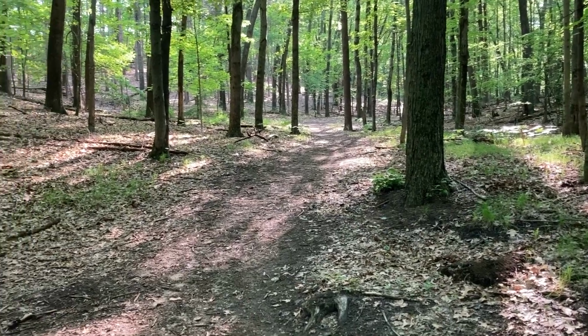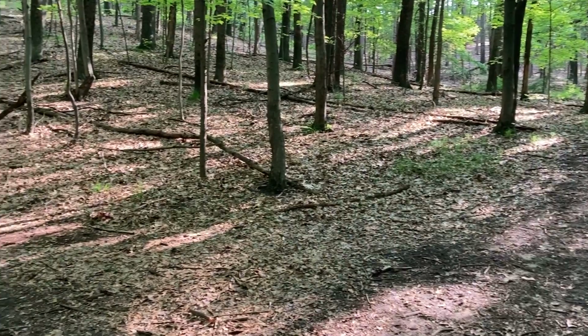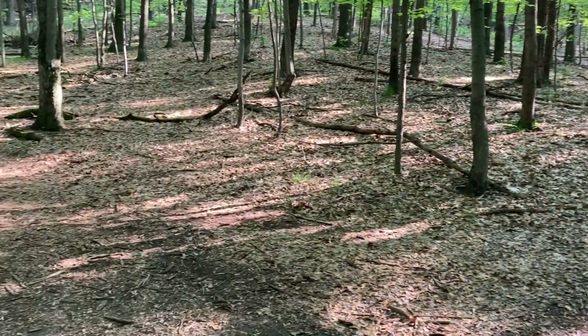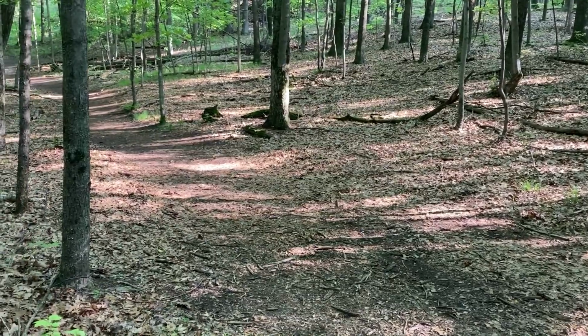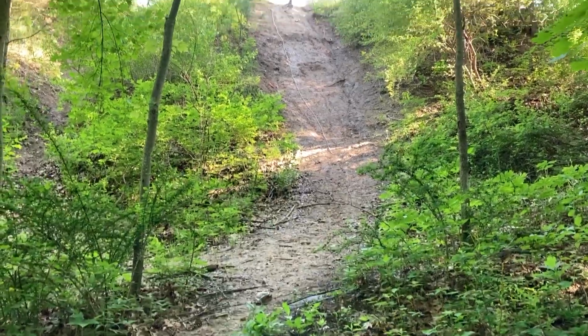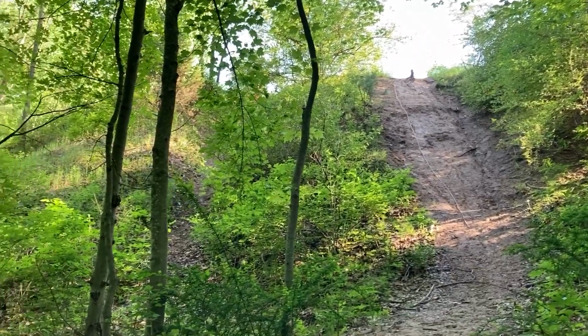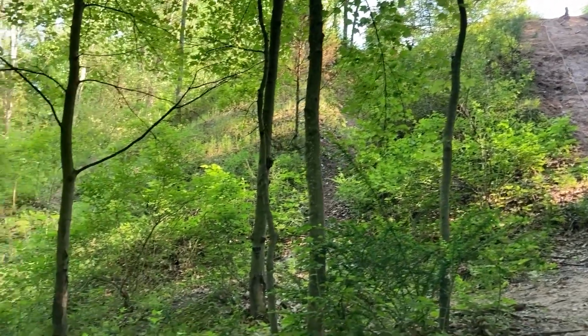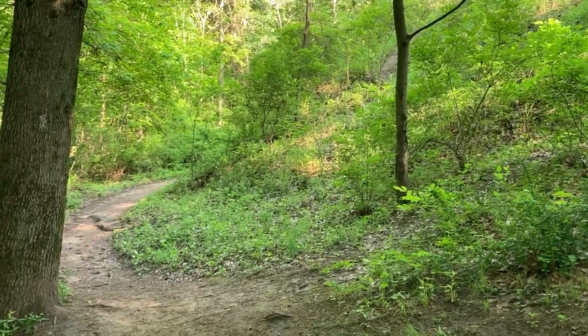I've come to a fork in the road. And per one of my tips, always go to the left. So that path won't be happening today. Note the rope so you can pull yourself up. Keep following the path to the left.